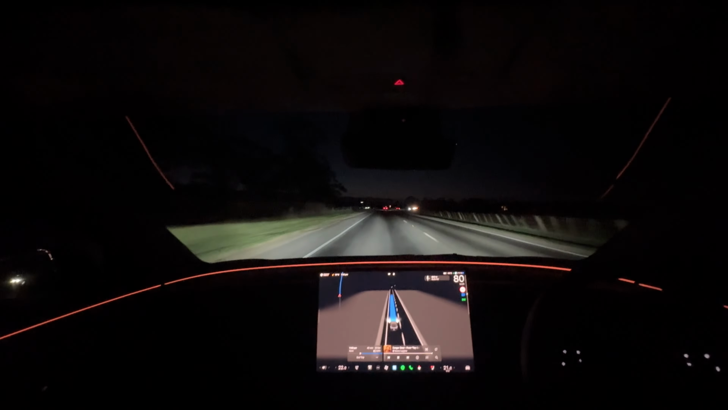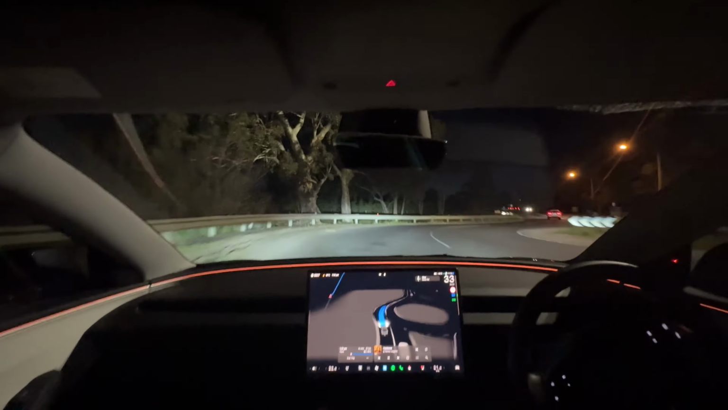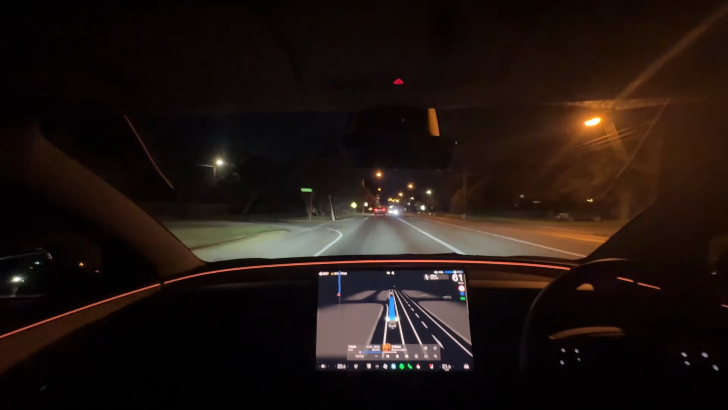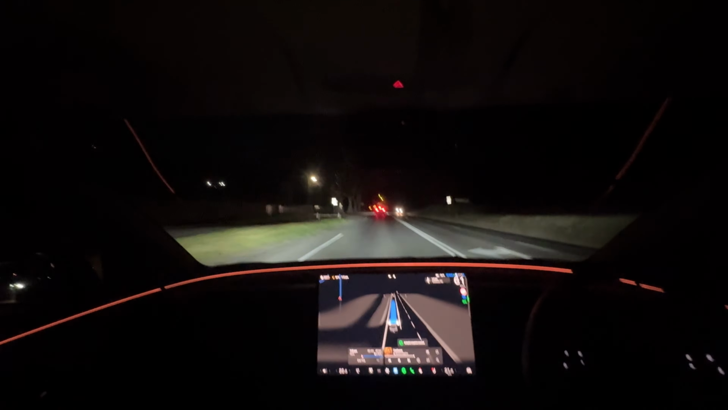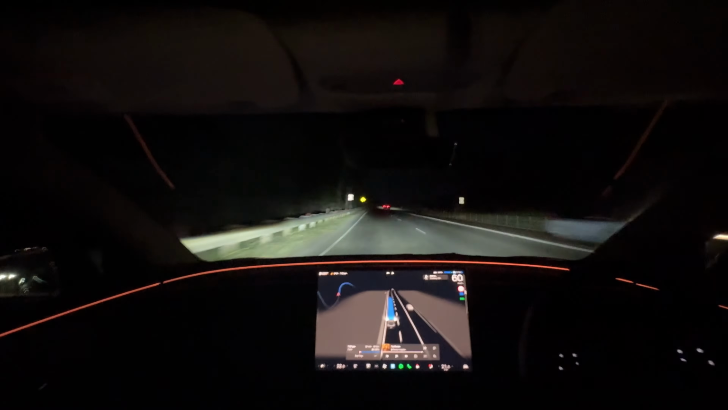Something interesting that I picked up on here is that FSD tends to prefer the left lane when going through roundabouts. You notice it here as it goes through the left lane just to merge back into the right lane. A car next to me got a little bit confused, I think, as to why it did that. It does it here as well. It just goes around the left lane, which is good, as the right hand lane is for right hand turns only according to the sign on the ground.